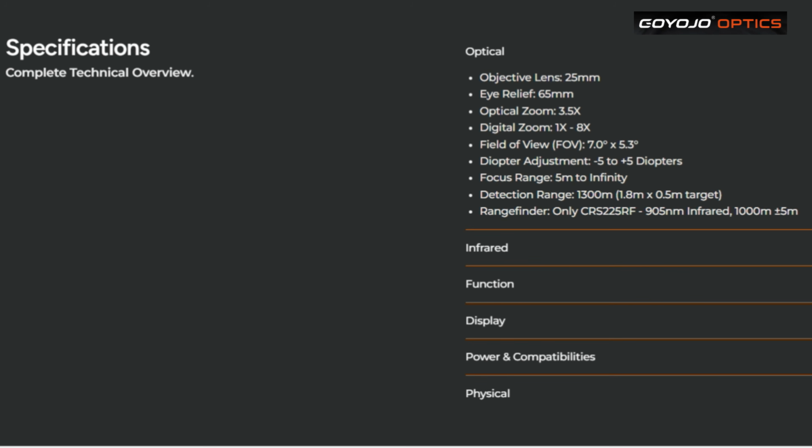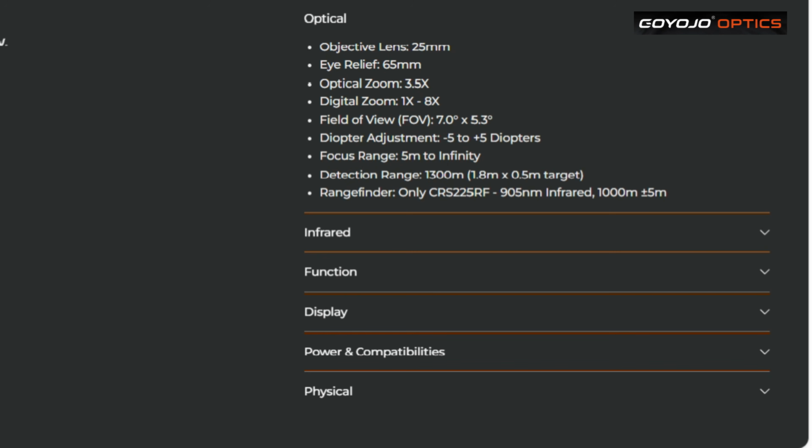Objective lens 25mm, eye relief 65mm or 4 inches, optical zoom 3.5 times, digital zoom 1 to 8 times, field of view 70 degrees to 5.3 degrees, diopter adjustment -5 to +5 diopters. So that's rear eye relief. That you basically turn the rear of the lens and it will adjust to your eye. So as soon as you see the words and things come in focus, you know you've got it right. Focus is down to 5 meters with the front objective lens.